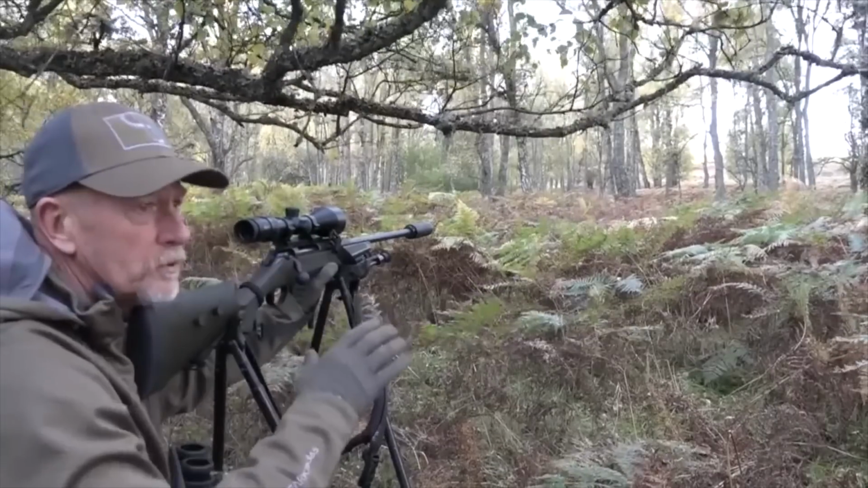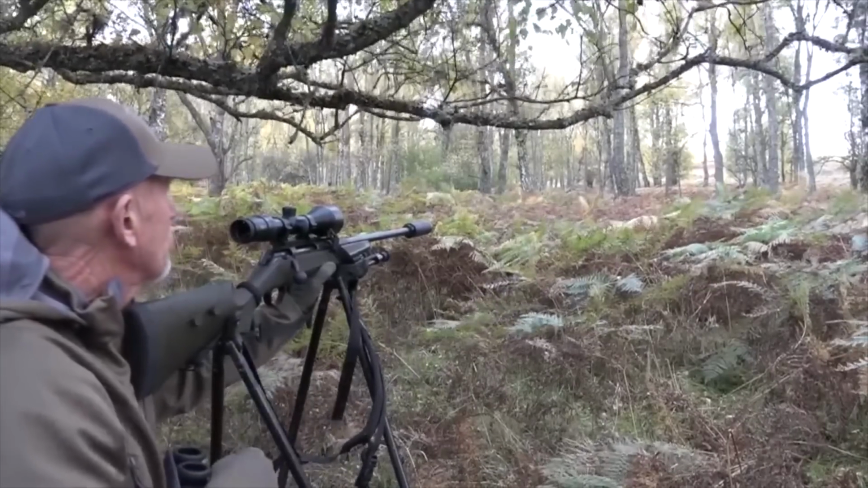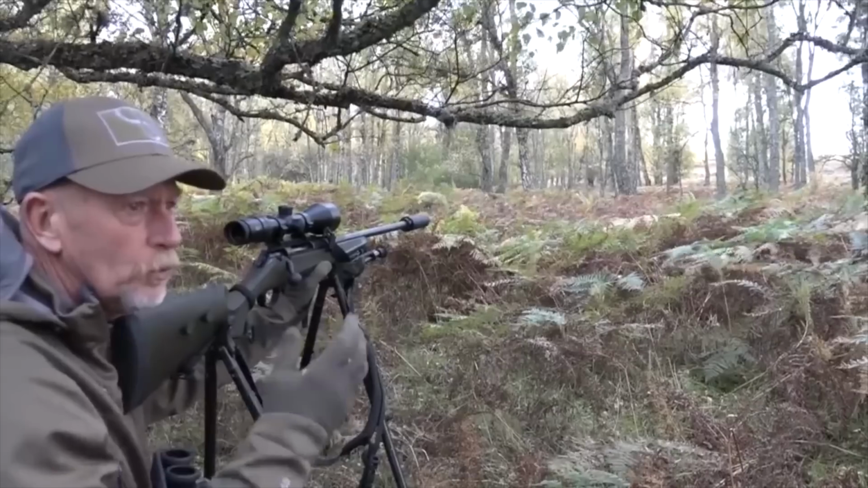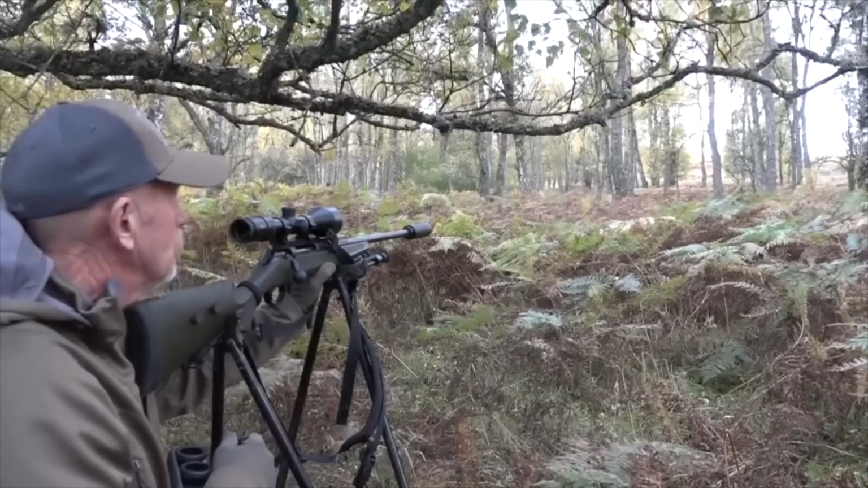Obviously at this time of year we try to leave the mature hinds and be selective about what we take, so that's a good animal to shoot. But magnificent stag there, still grumbling and still roaring. We had quite a good rut here actually, some good stags in.